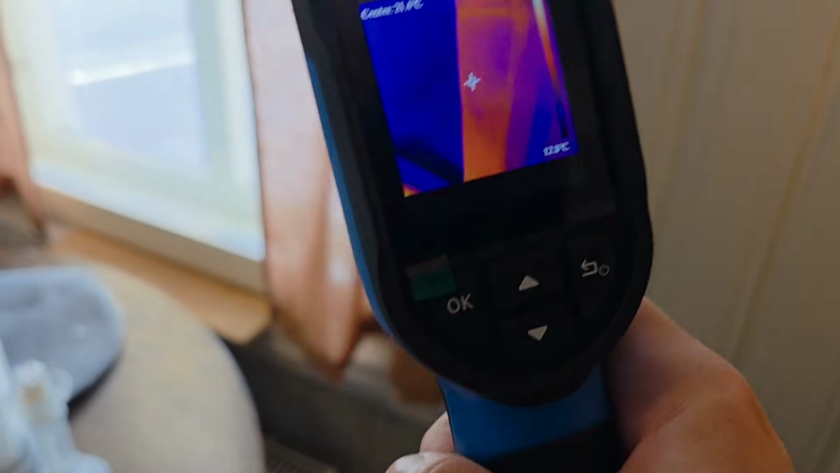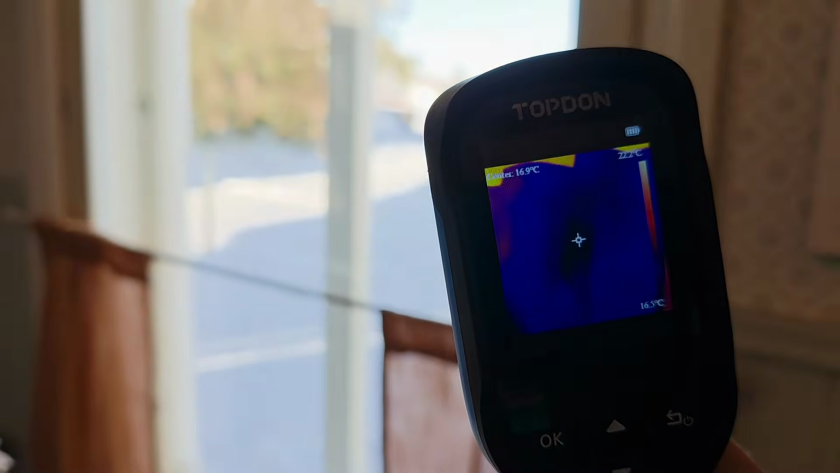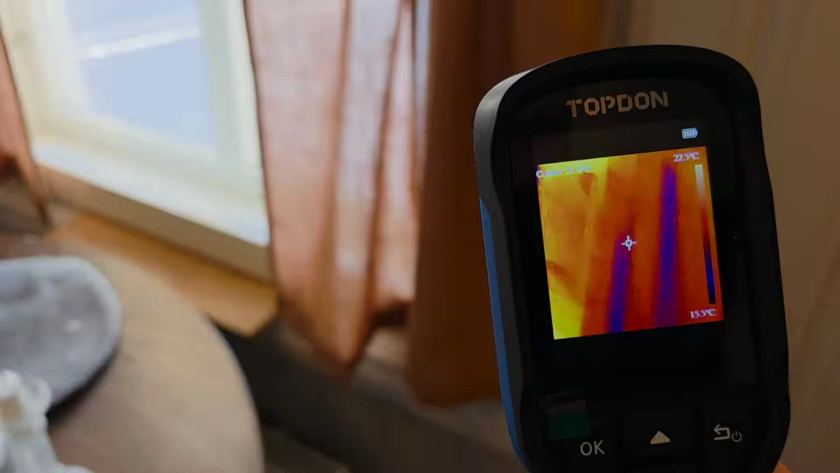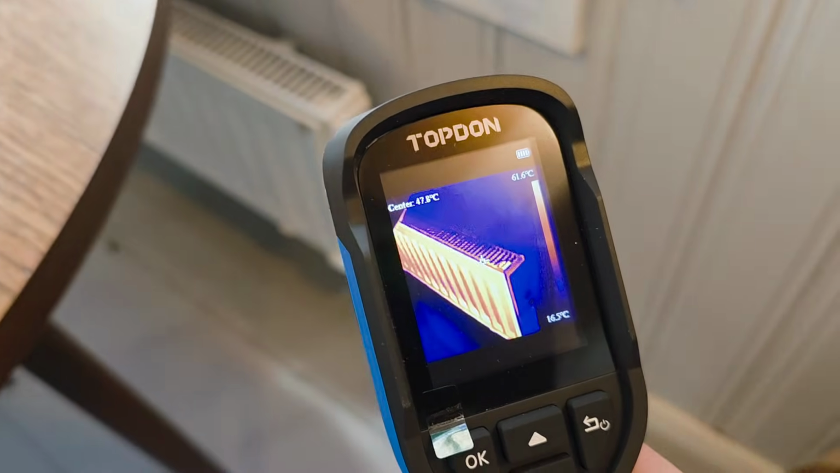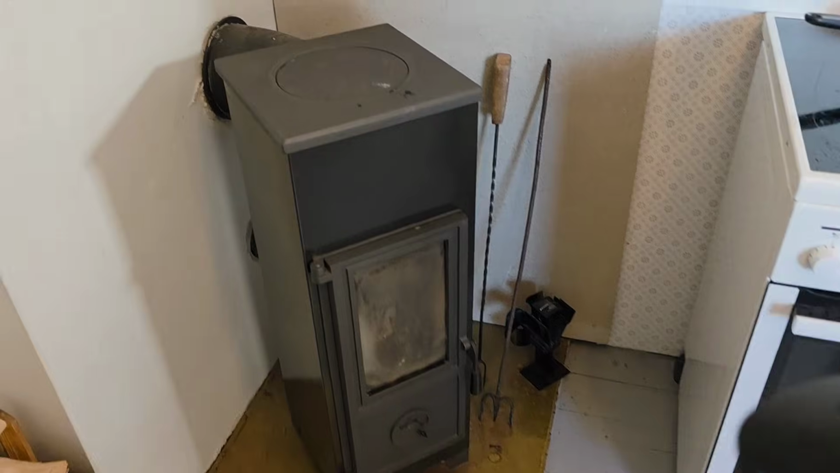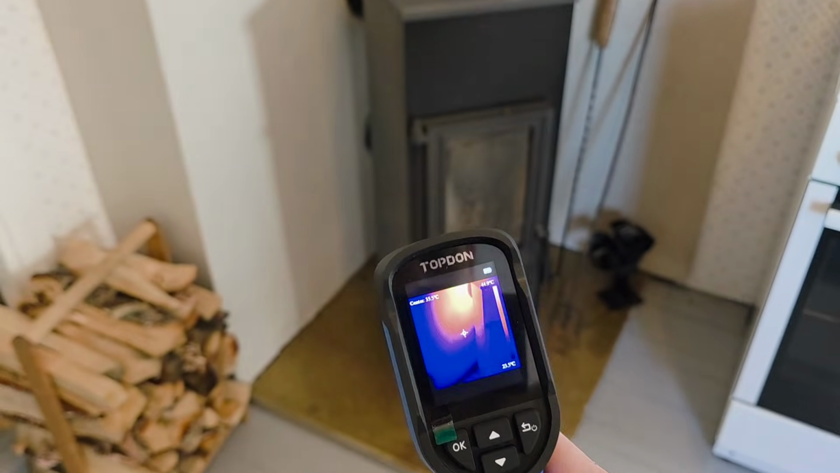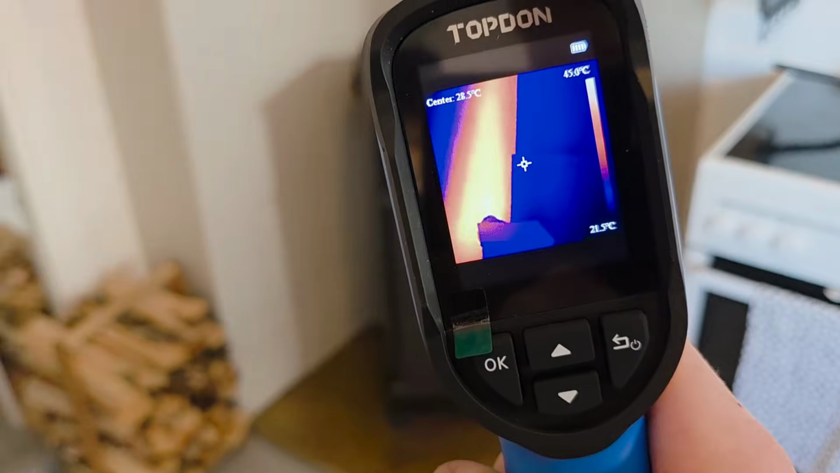So let's check here in the kitchen. Looking outside, it's reading the temp of the window, and going down here to see that battery. You can see that the battery is pretty hot. And look at this. Oh, nice.